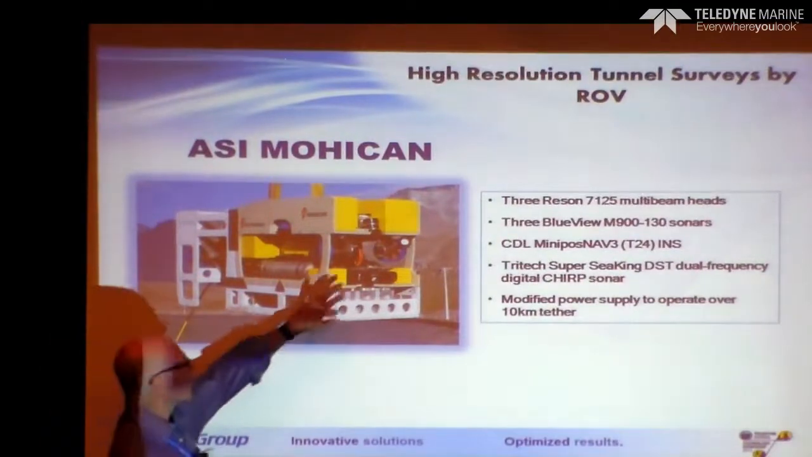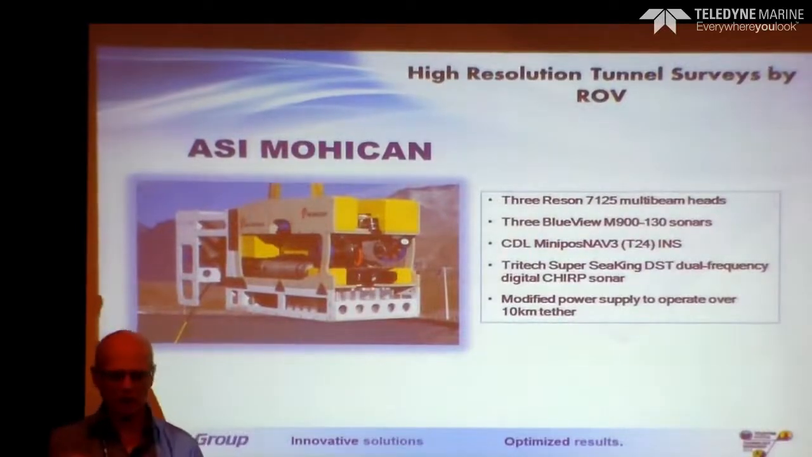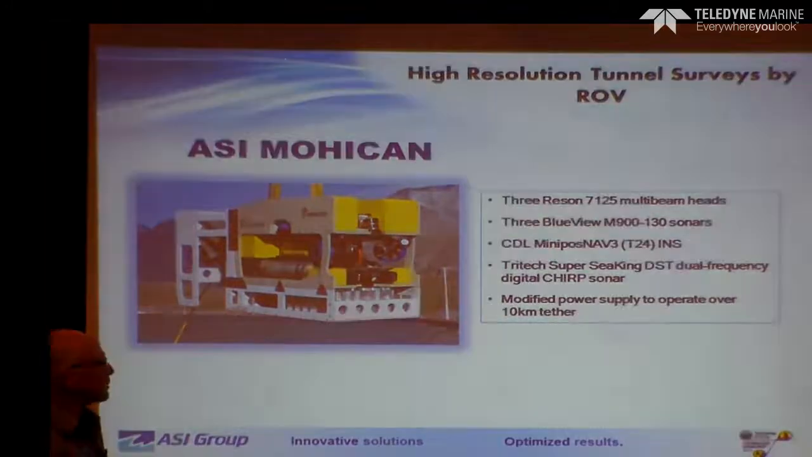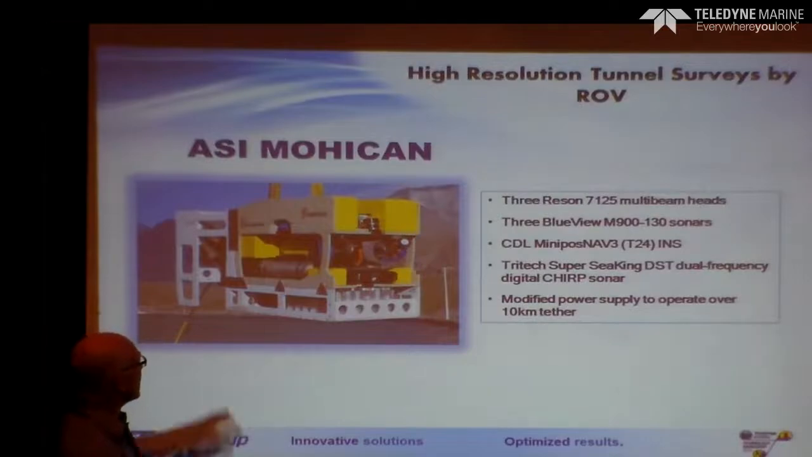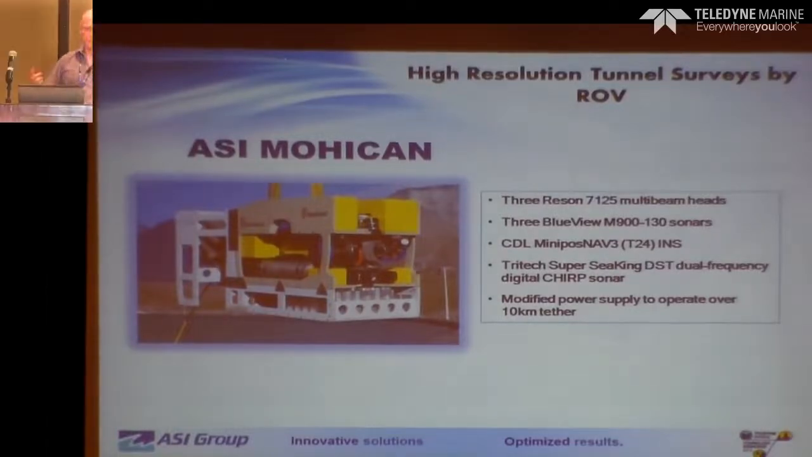So BlueView systems, they're up front. One of them, the one which we use to look forward with, is actually on the tilt tray with the camera, so we're generally looking at the floor, but we can also level with the crown. And the multi-beam systems are out in the back. You'll see the Tritech chirp sonar that came with the machine, so we leave it on the back. Basically it's like a backup camera. We have put another BlueView on the back as well before, and it works really well also.